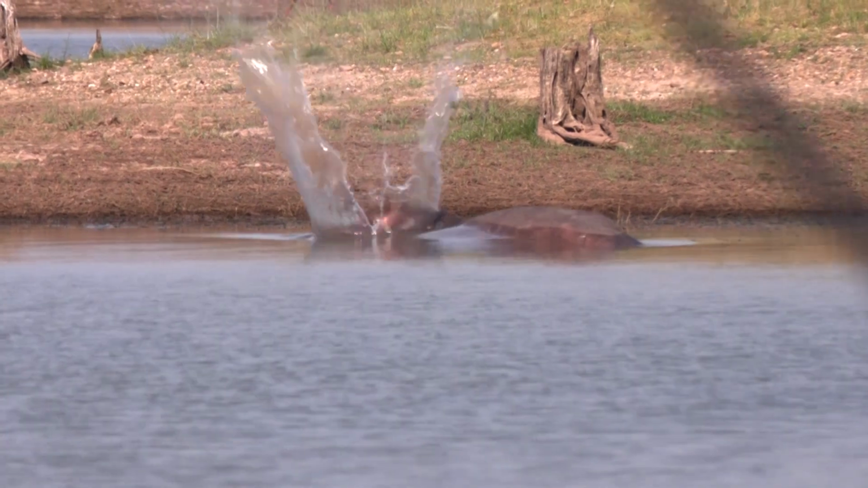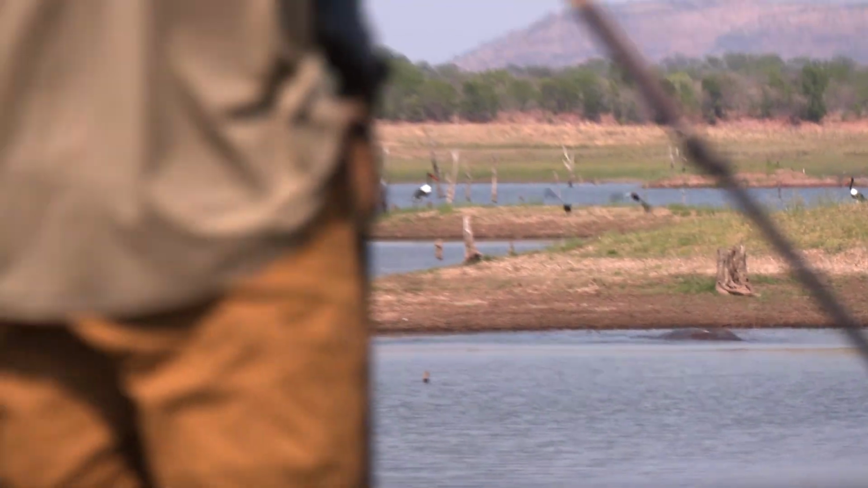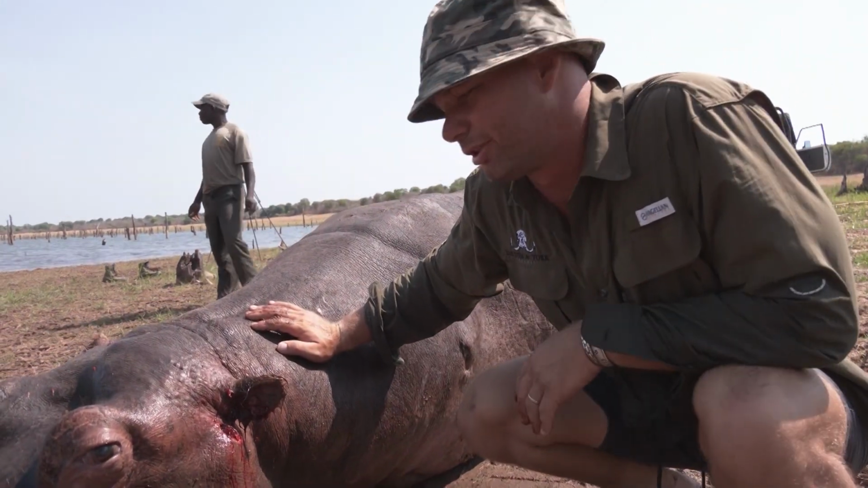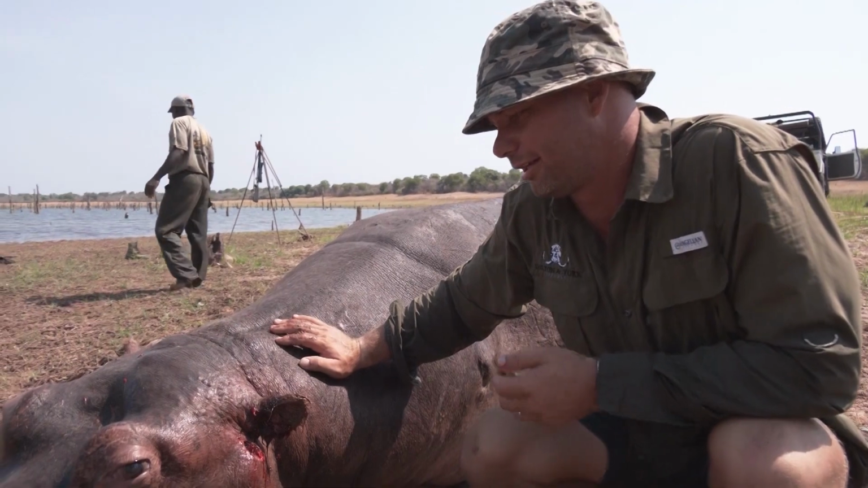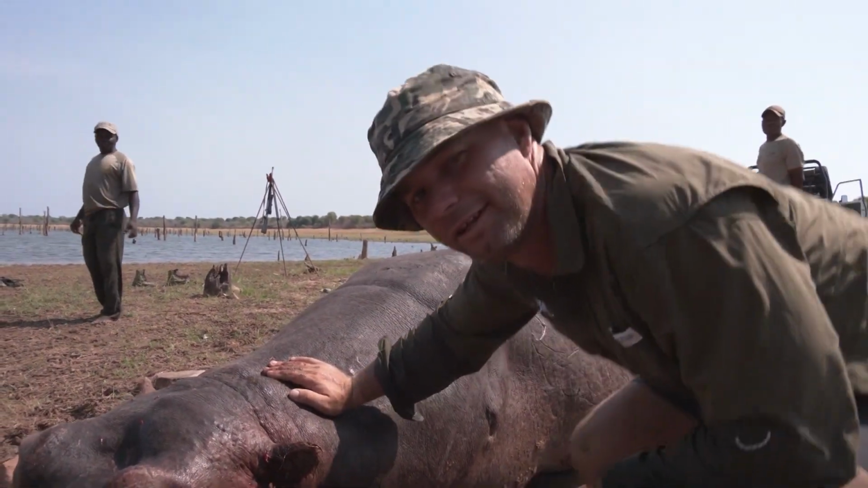Luckily, it was in quite shallow water, so it literally just stayed on top, which makes recovery a lot easier, not having to wait for it to float. Unfortunately, we couldn't get one on land today as it's the last day, but a nice old bull like this will suffice, I think, for the last day.